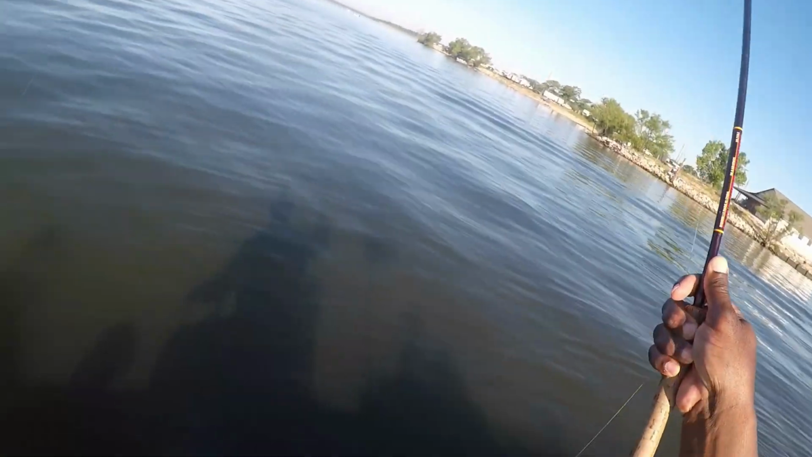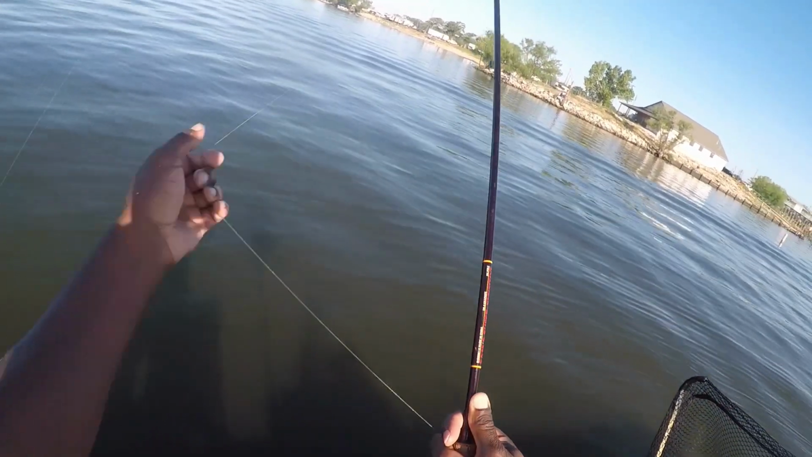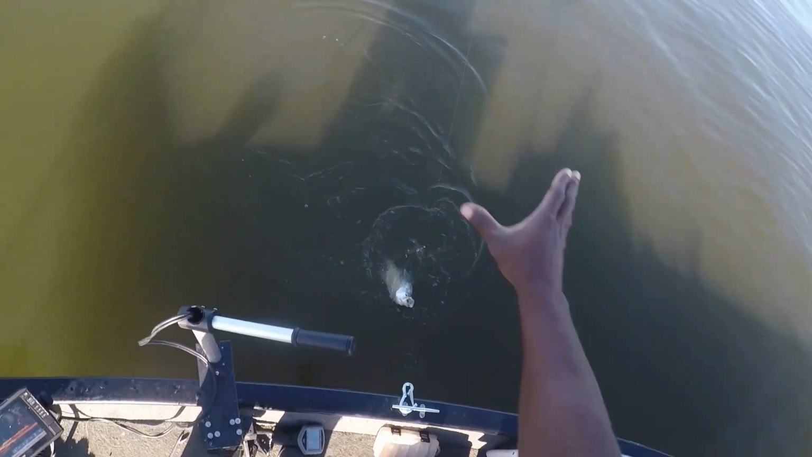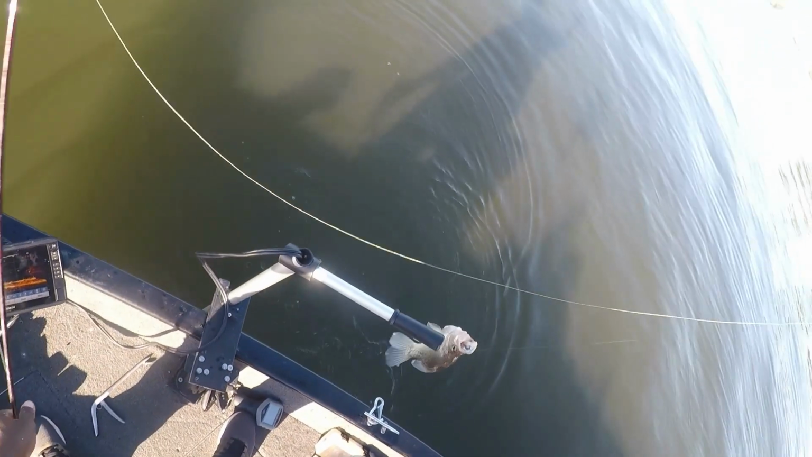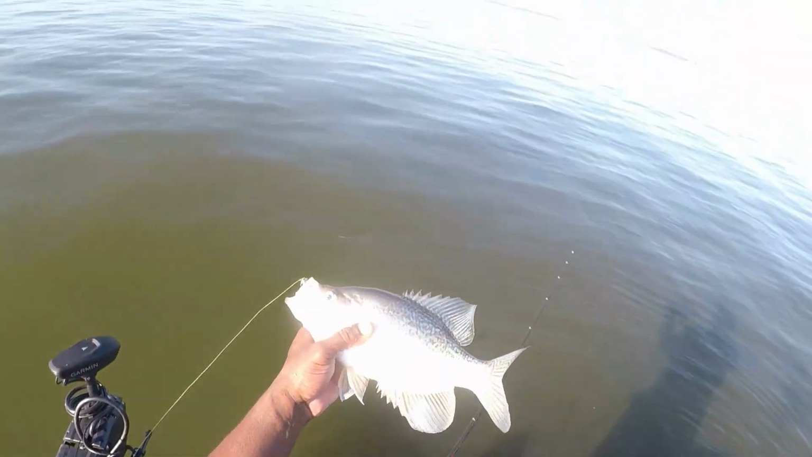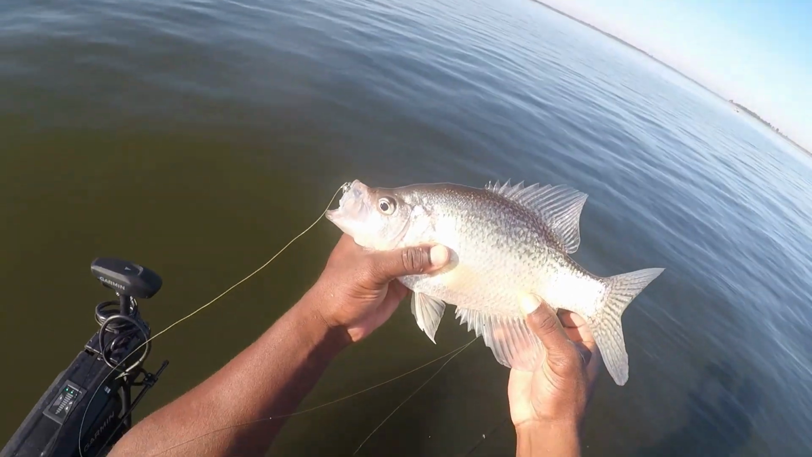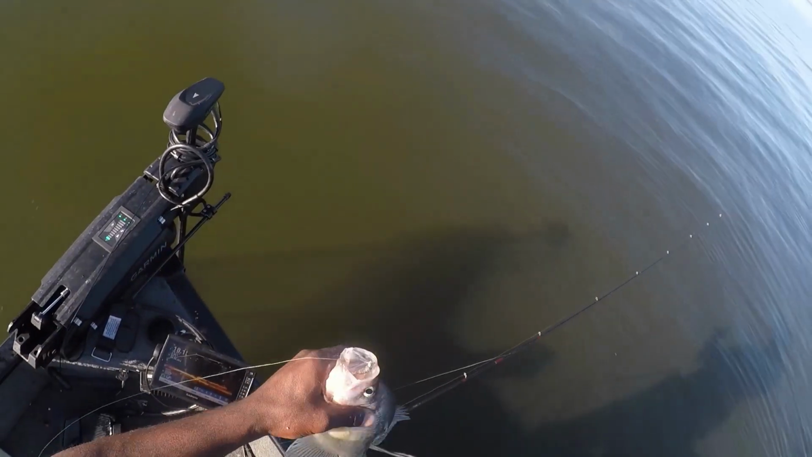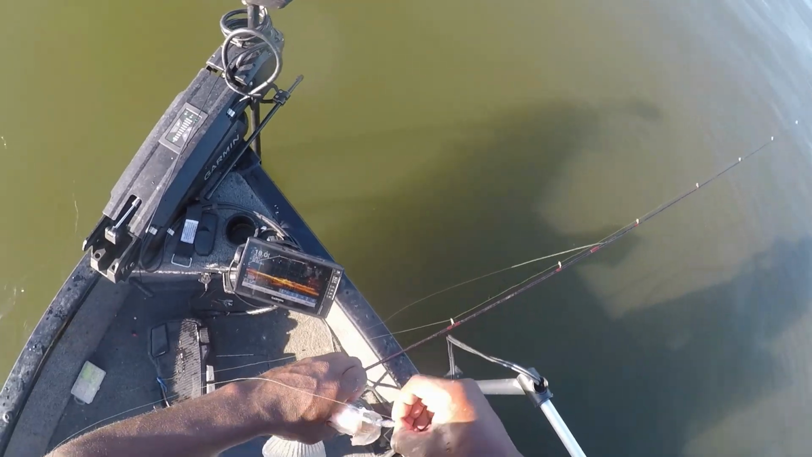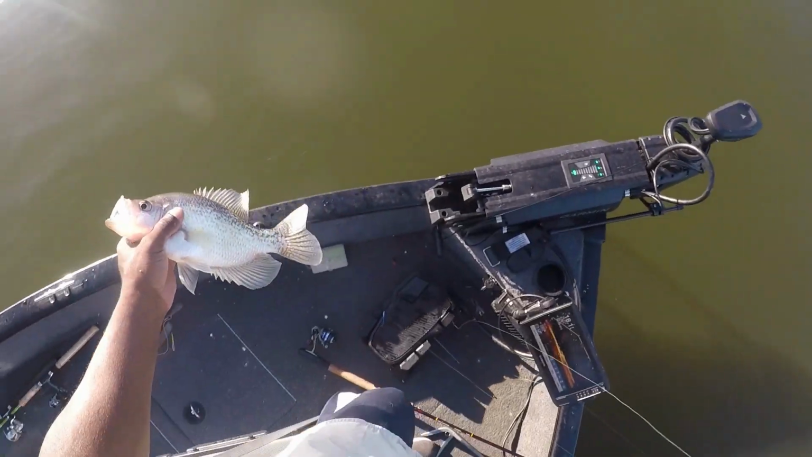Y'all see that thump? Oh, he thumped that good. Whew, good crappie. Good crappie there, y'all. Oh, they tearing that blue chrome up.